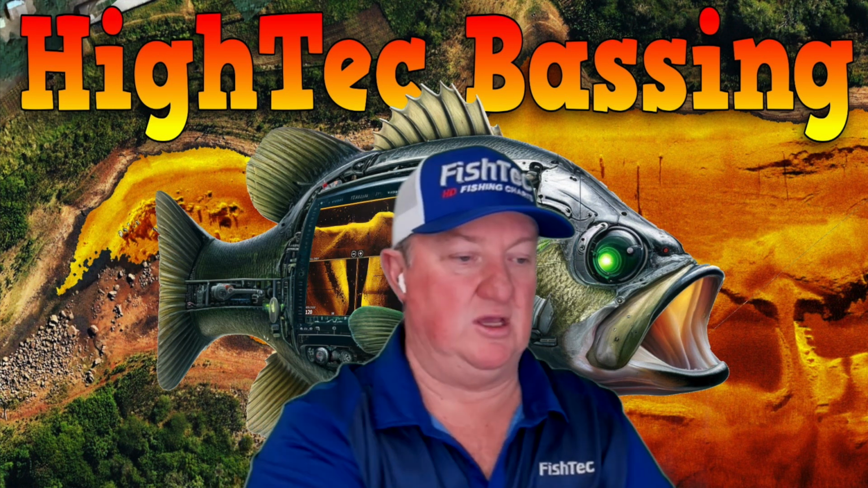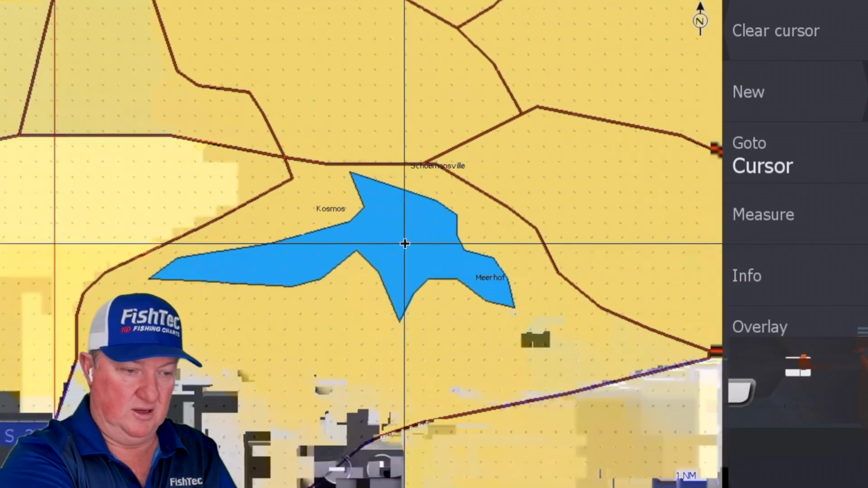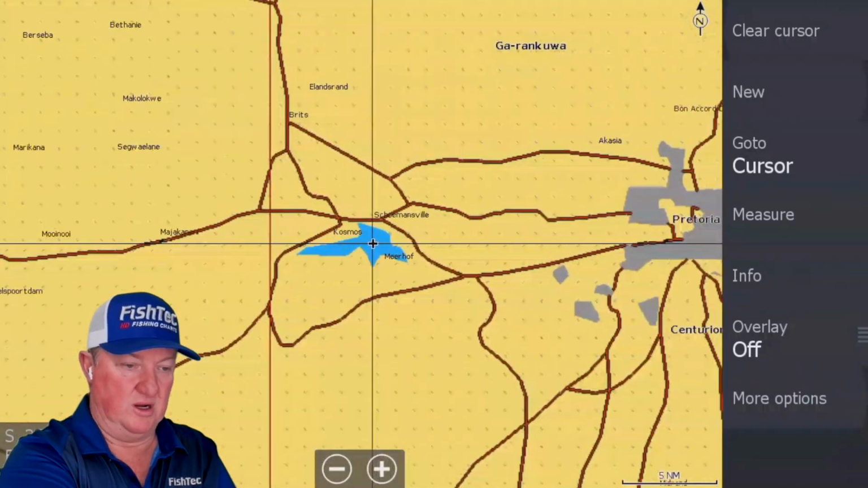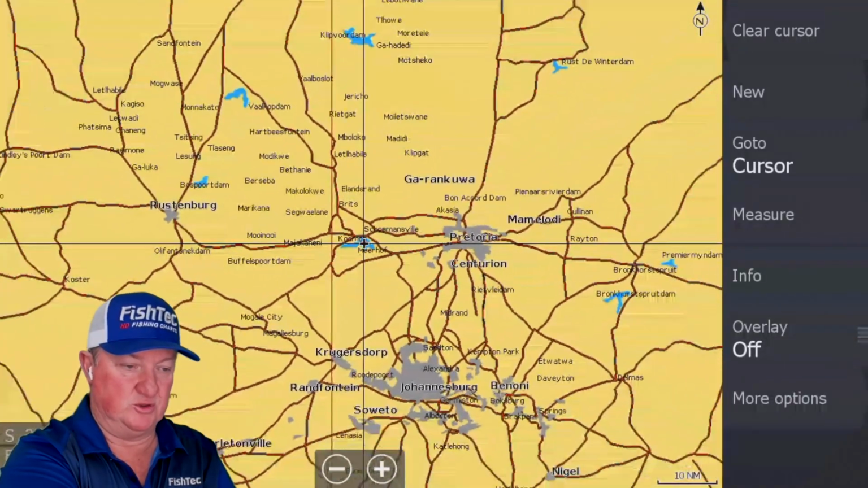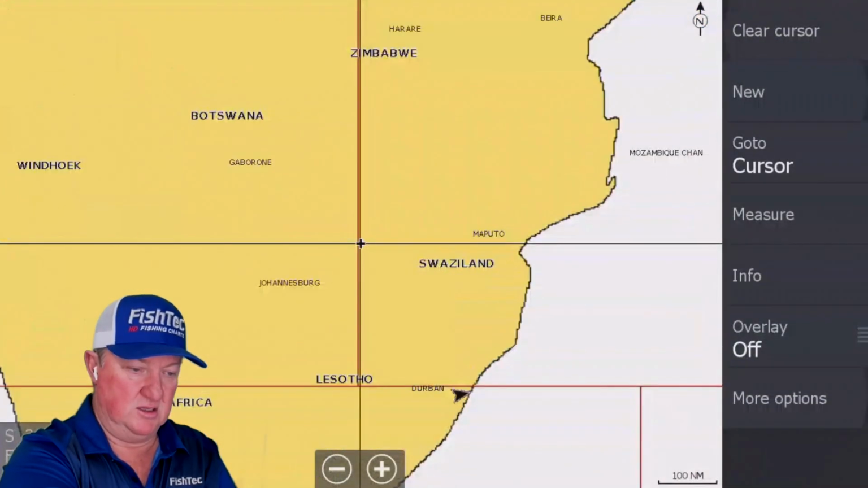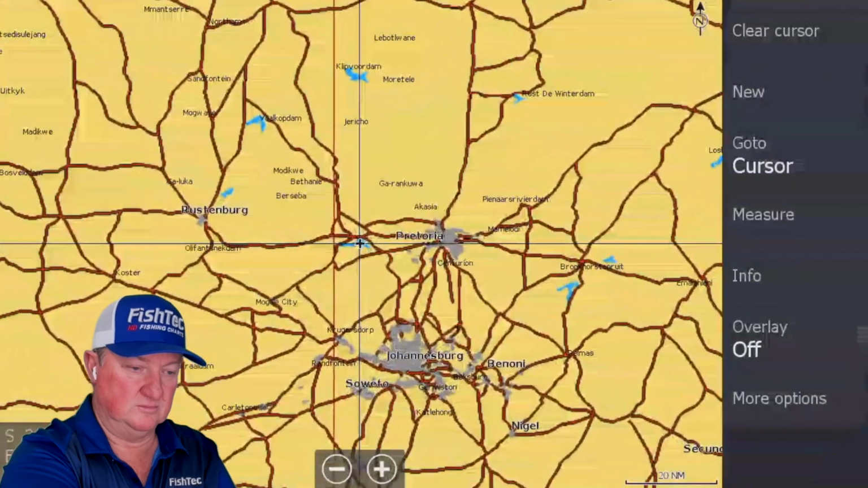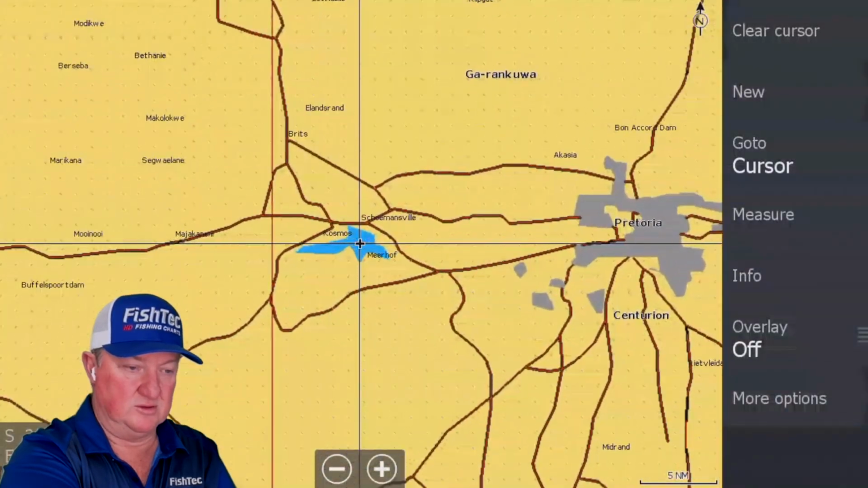Guys, let's get into the Harte's chart. For those of you who do not know where Harte's is, it's just west of Pretoria, South Africa, Gauteng. There we go. I'm going to zoom into it.